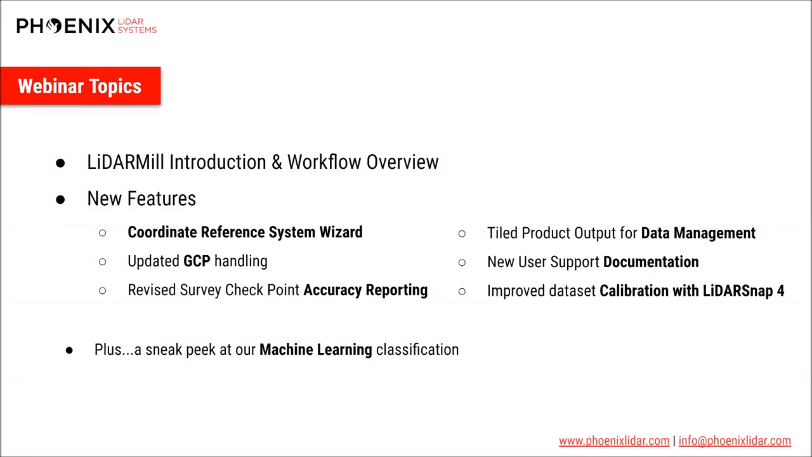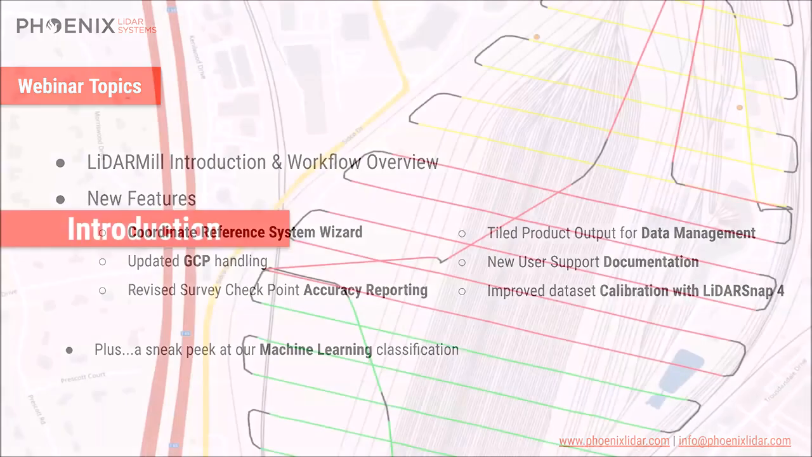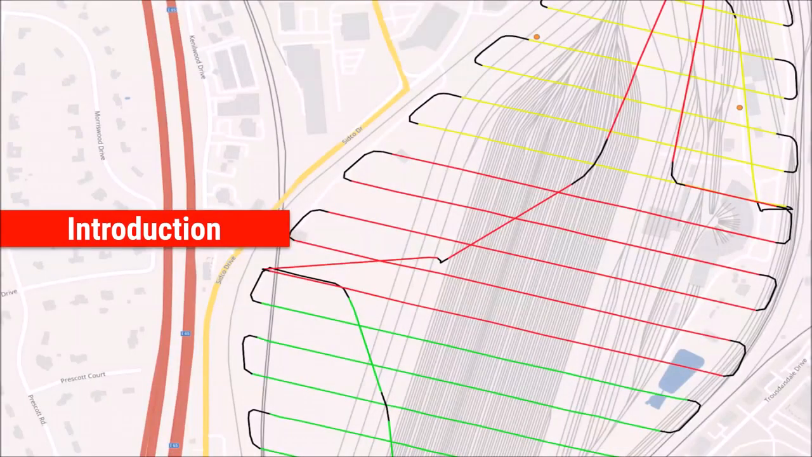We'll conclude the webinar by revealing an upcoming machine learning-based automated classification pipeline. So let's start with an introduction to LiDARMill, how it works, and what the benefits are of using it to process your remotely sensed data.